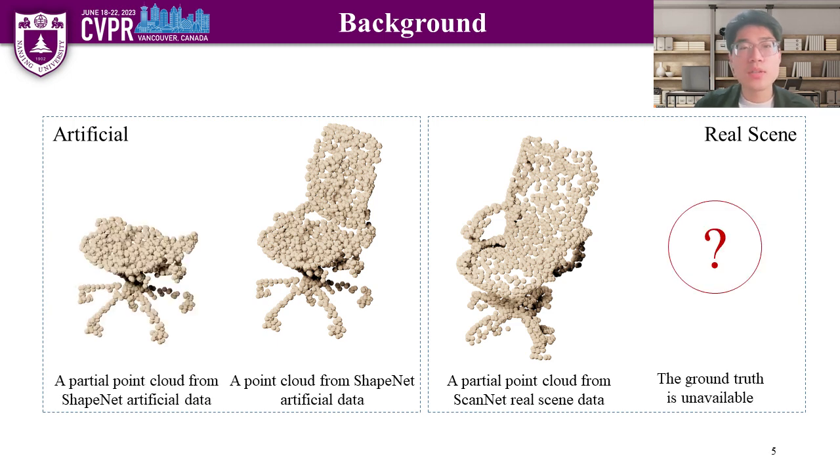Recently, supervised methods for point cloud completion have relied on paired complete and partial artificial point clouds for training. However, these approaches face challenges when applied in practical settings due to the significant gap between real-sense data and artificial data. As depicted in the figure, artificial data shows greater uniformity and fewer noises compared to real-sense data. Furthermore, obtaining ground truths for partial real-sense point clouds proved to be difficult, making these supervised methods unable to train effectively. Therefore, an unsupervised approach is necessary to address the completion task under these circumstances.